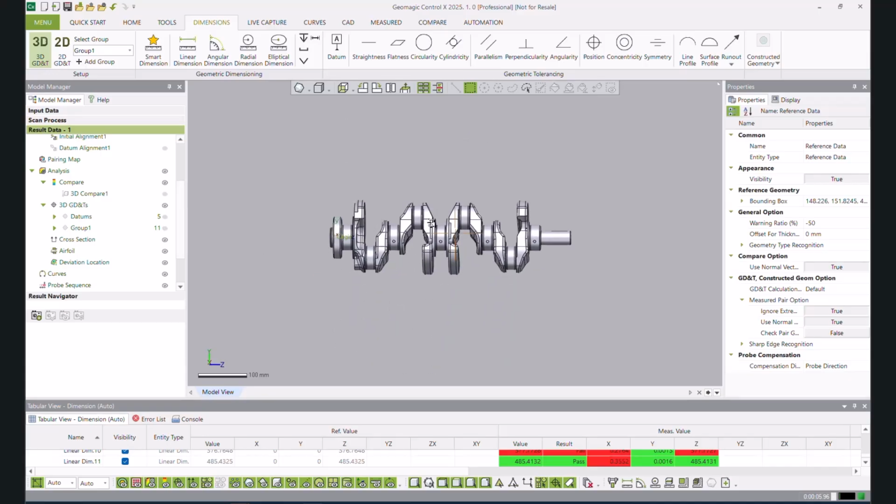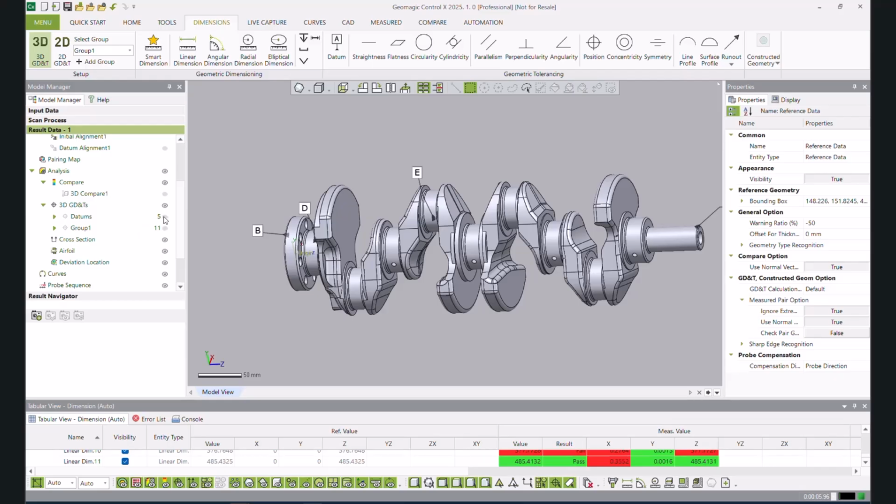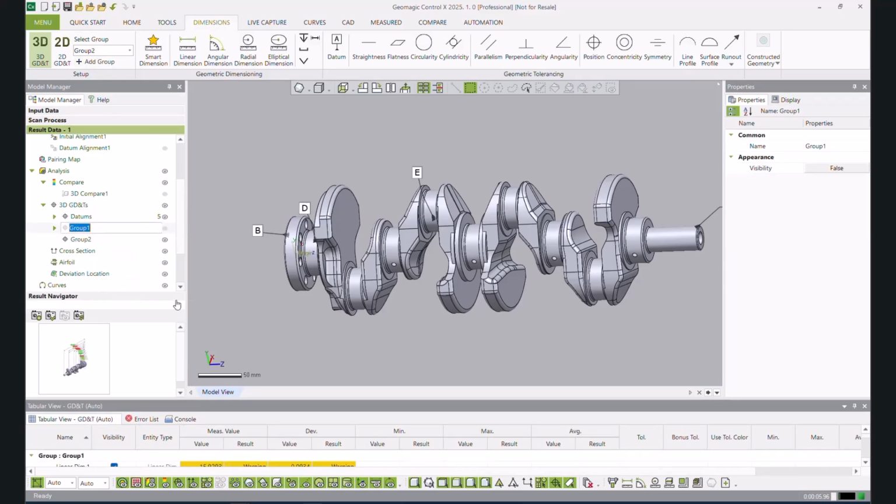Now I can start adding some GD&T. So let me turn my datum group back on, and I'm going to add another group. And before I do that, let me just rename it, there we go, dimensions. All right.